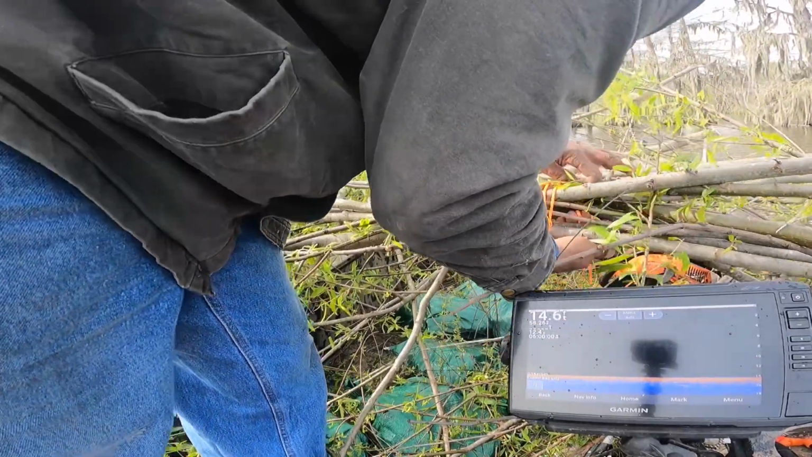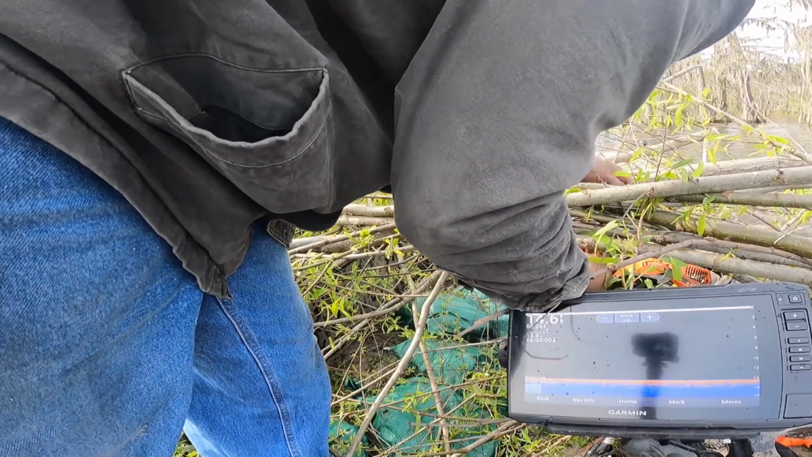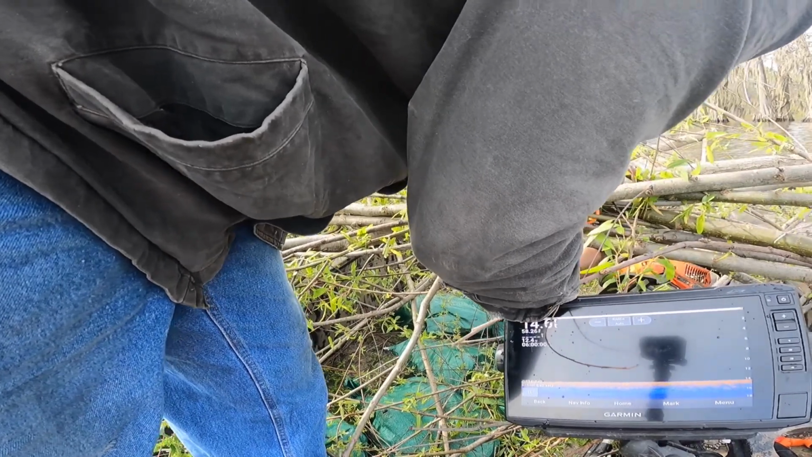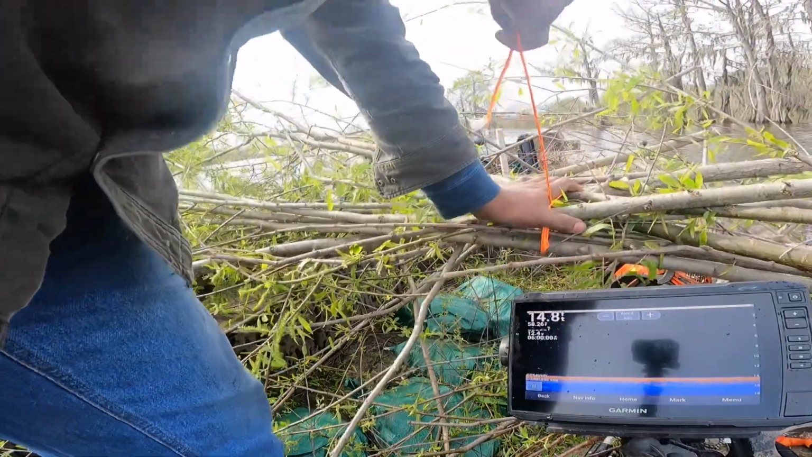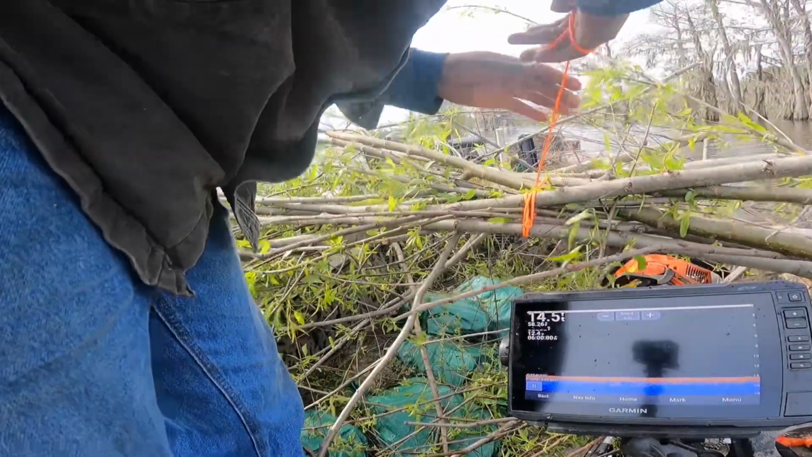Wrap it back through again. Push it through. That way the buoyancy that it creates will cause pressure to help it stay. I doubt if it pulls out.